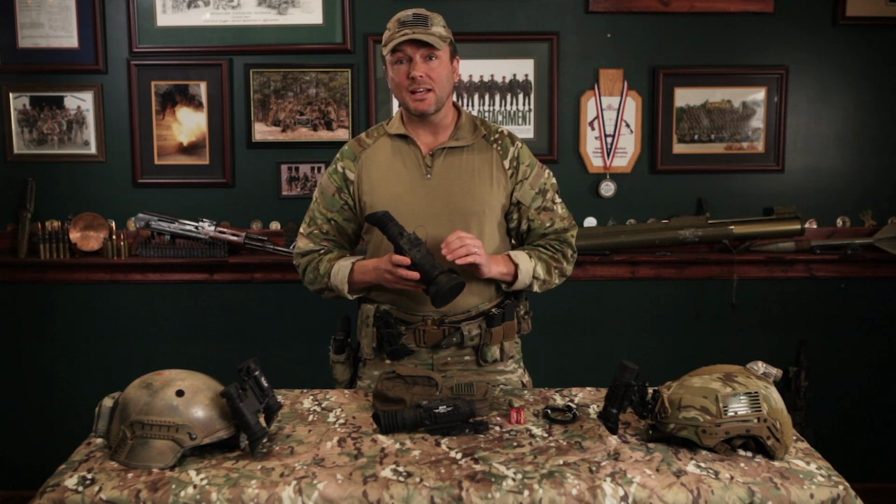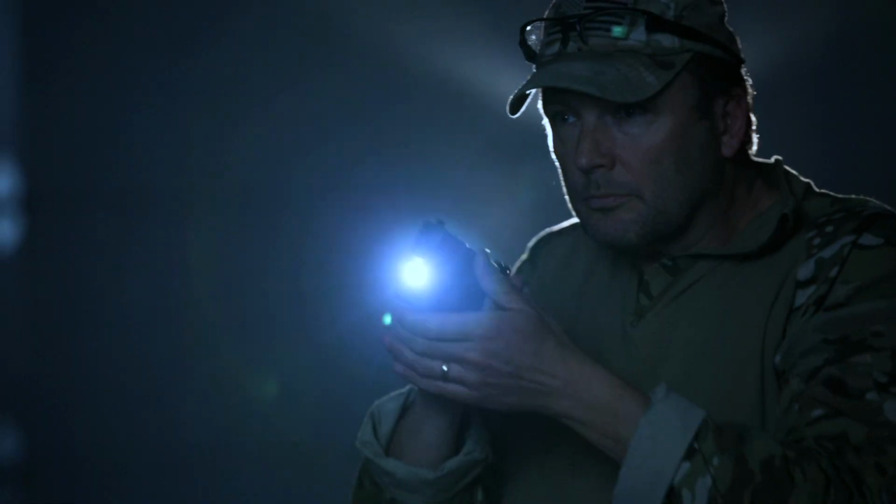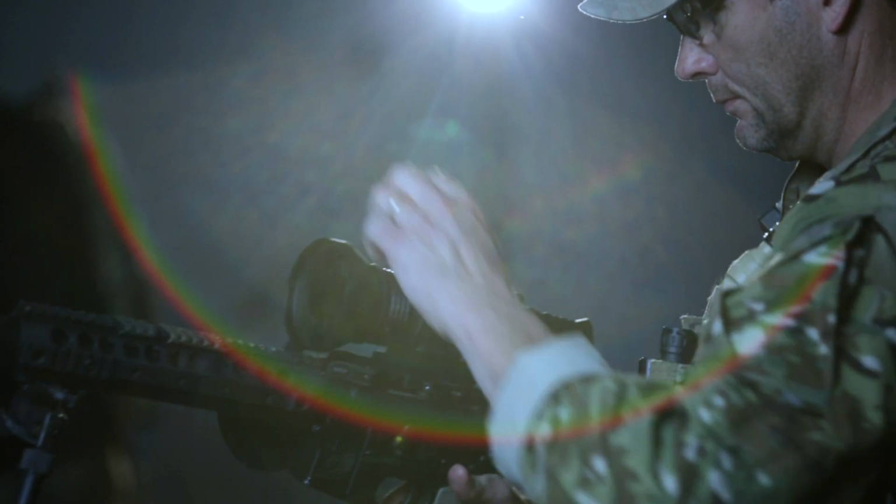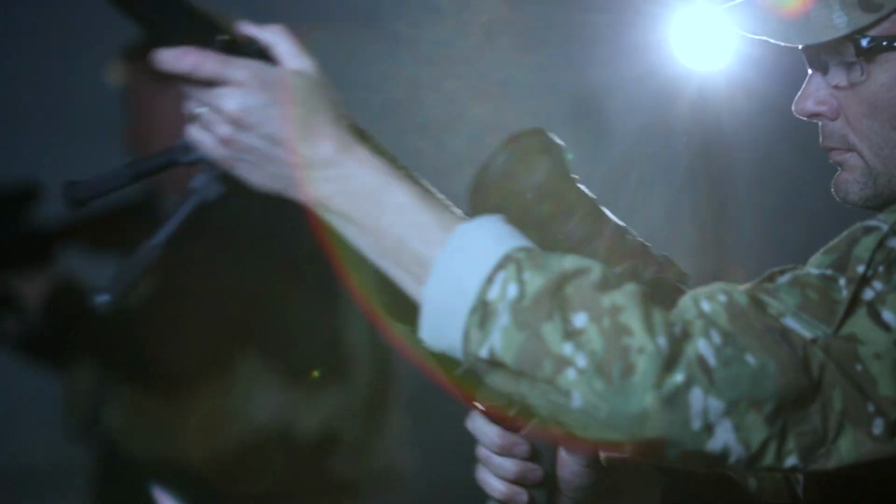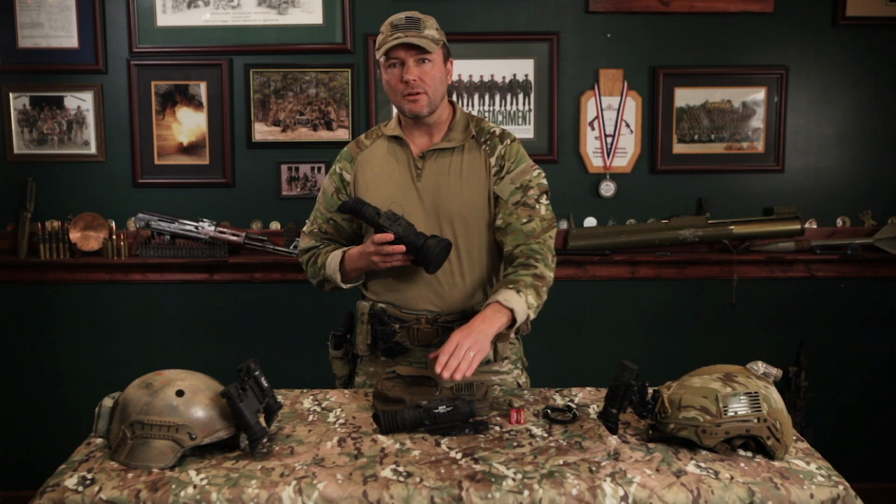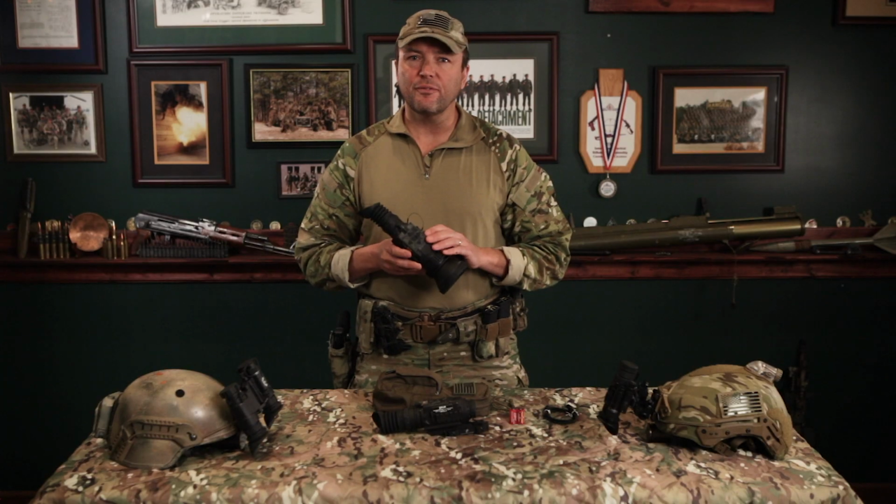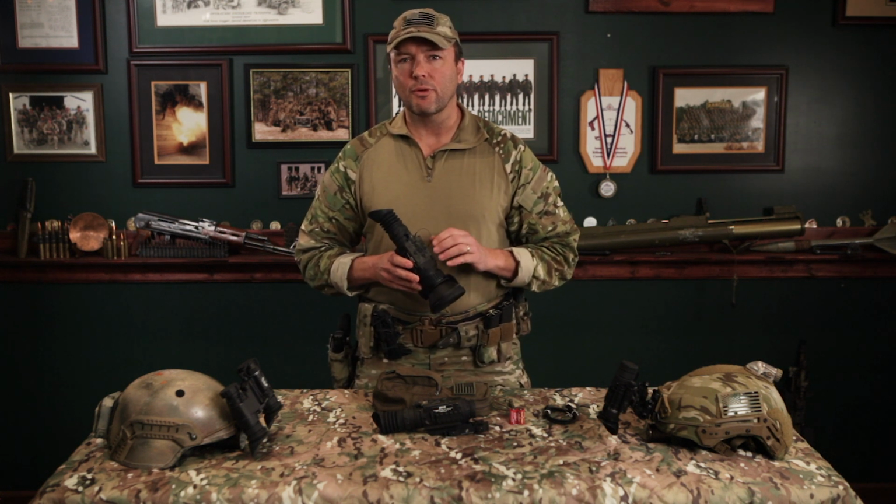FLIR's leadership in thermal technology shows again with the ThermoSight Pro Weapon Sight Series. The series offers 3 lens sizes: 19mm, 50mm, and 75mm. This unit is engineered with a ton of features that'll give you that extra edge whether you're in a tactical situation or taking the scope out on a recreational hunt.